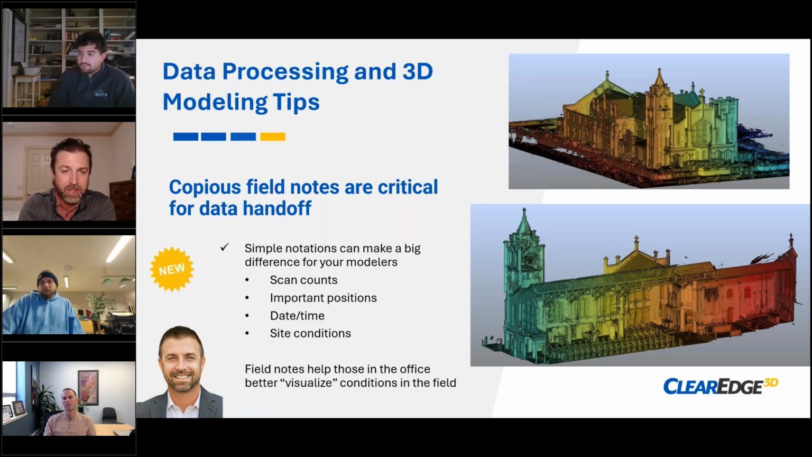Let me see, what else? Visualize conditions. Even when you're the person out there, I can't tell you how many times I've gone out and scanned a project and then gotten back in the office and I've done maybe two more projects in between that time and I can't remember why I did what I did without those notes.